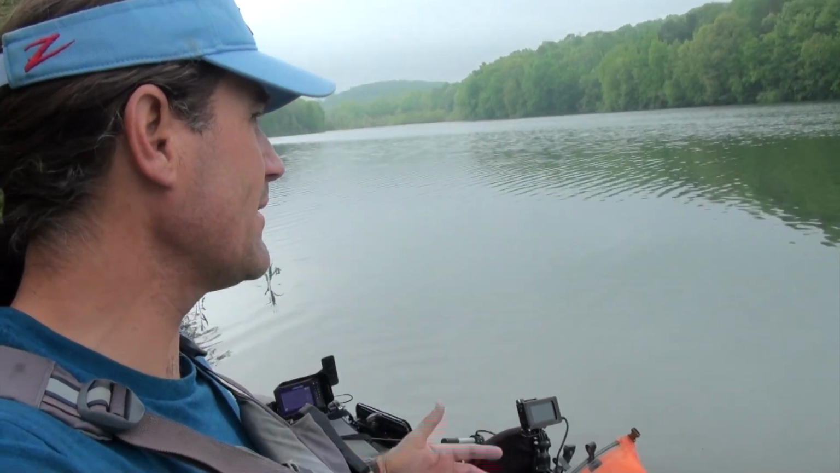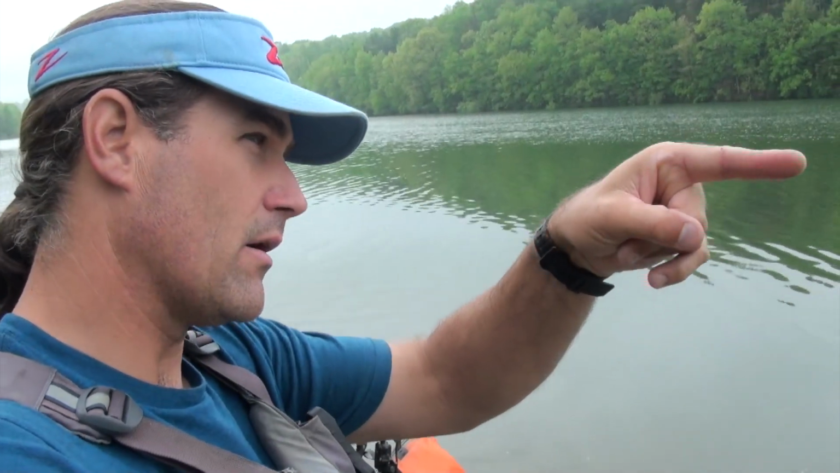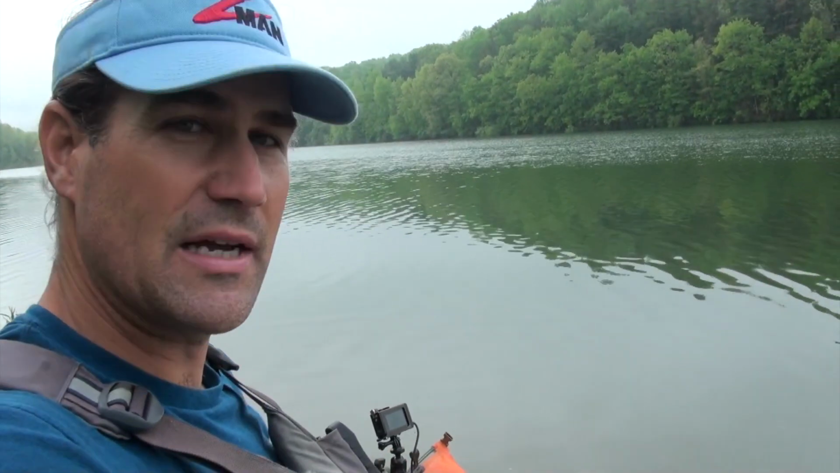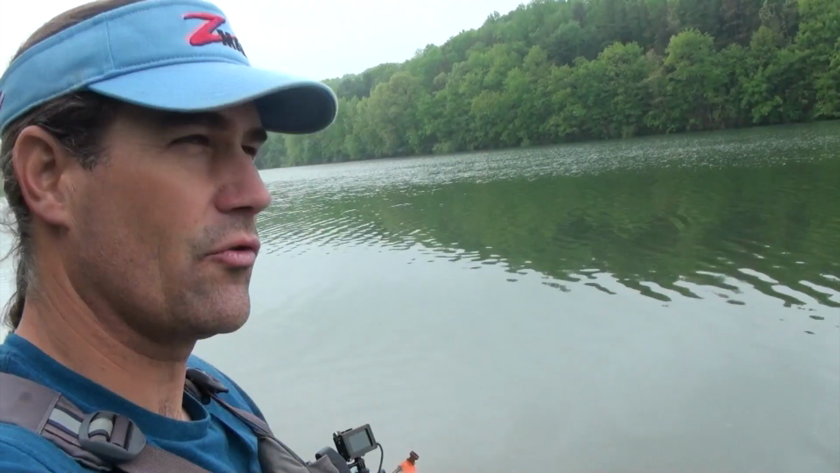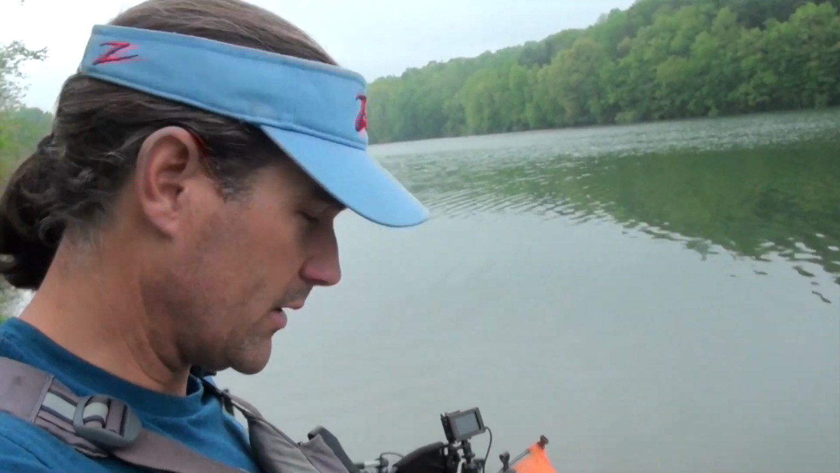So I think we'll still have some fish shallow, but I'm looking to find them exiting the spawning area and going out onto the first set of deep points in that direction out towards the main lake. Hopefully I can catch some post spawners.